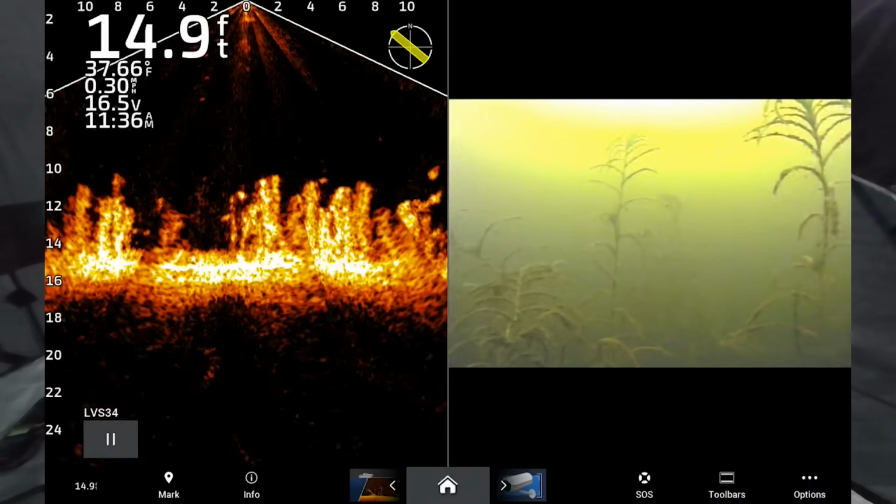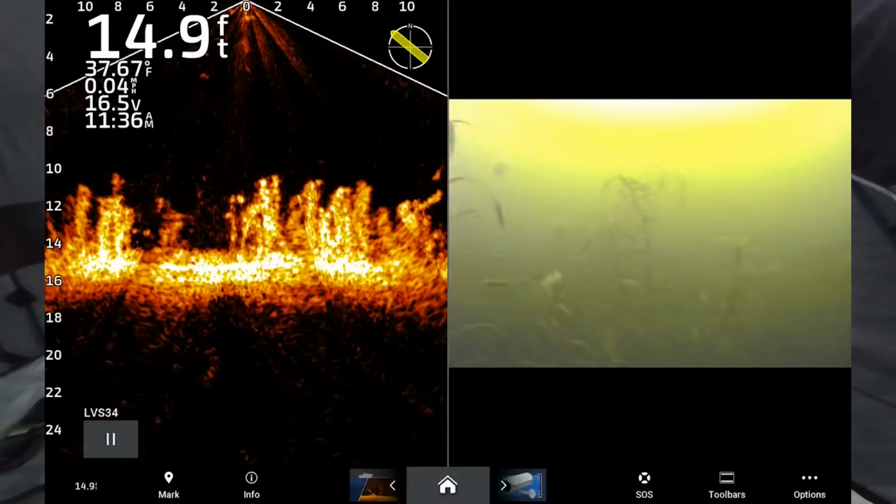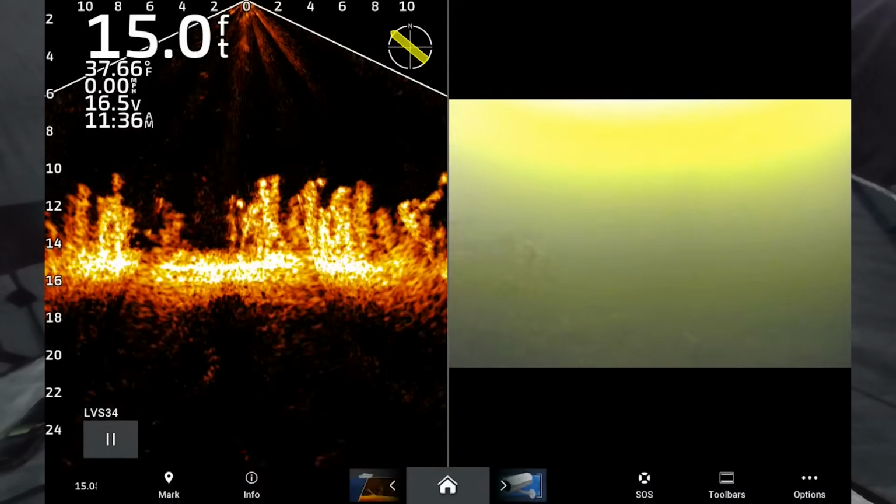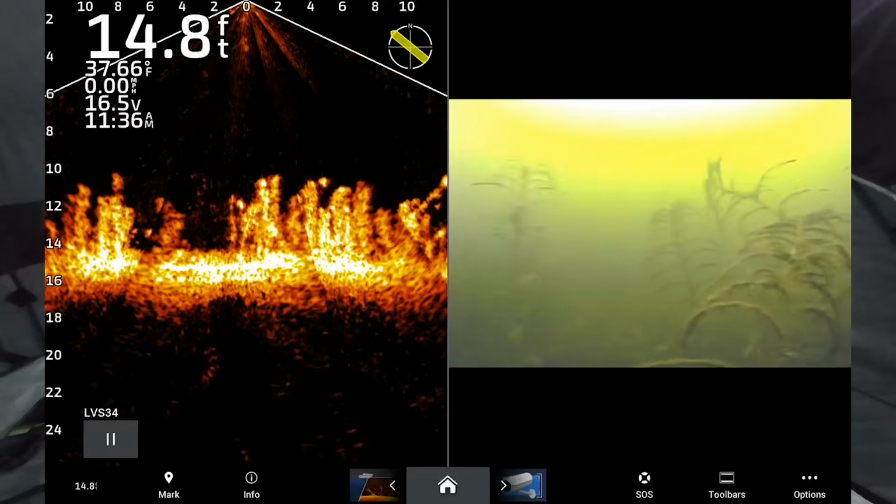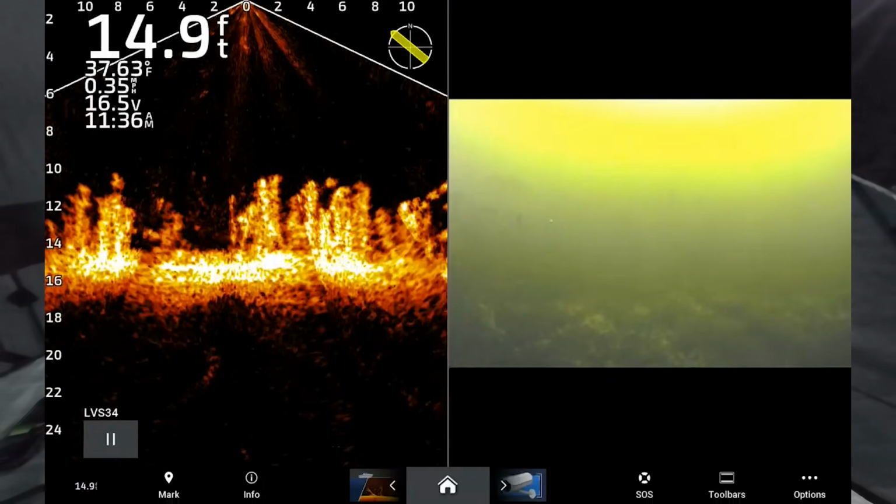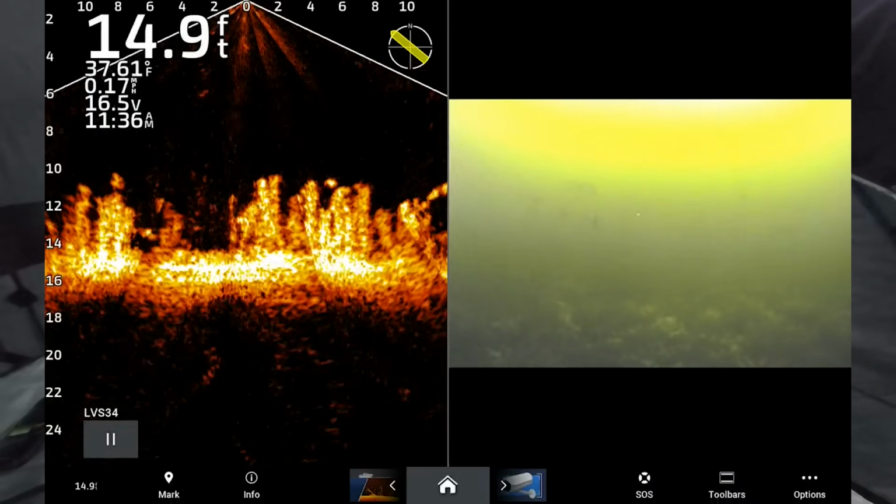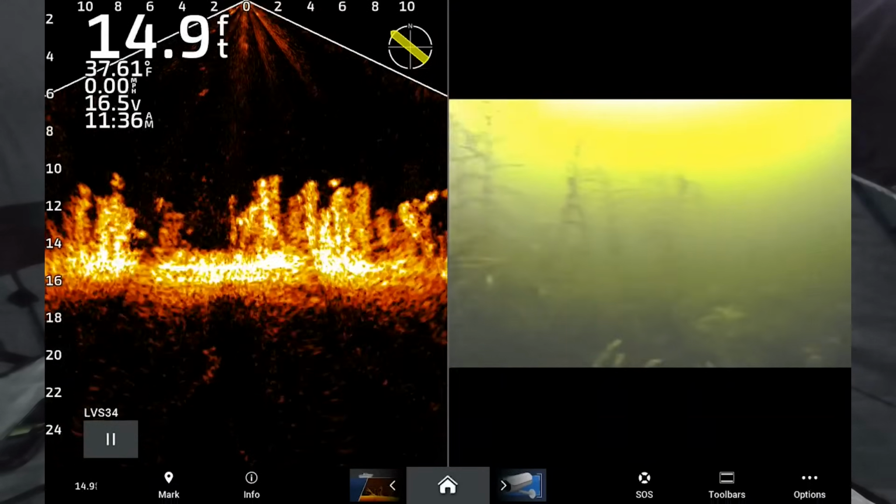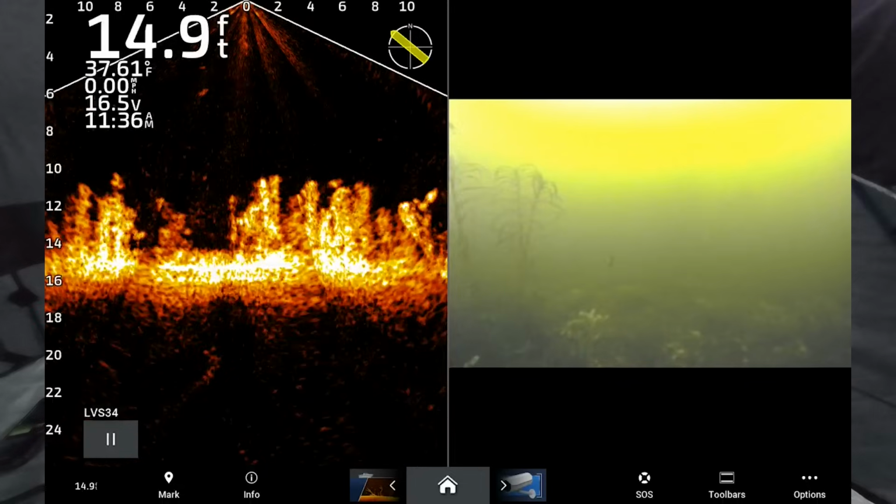Now we got a fish down below us off to the left. They're a super, super tiny one. It looks like it's off to the right. Turn the camera a little right, and it's probably just a little bluegill or something. But somewhere down here we got a fish. Where are you at, buddy? There he is. I just passed him. So right there we got a little fish coming in.